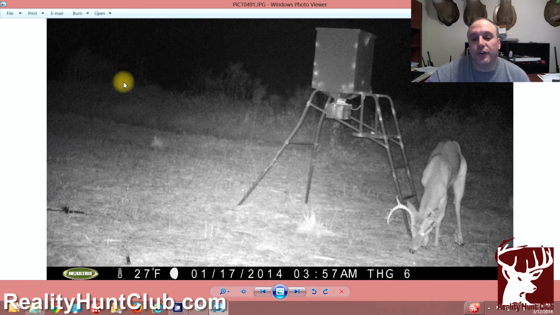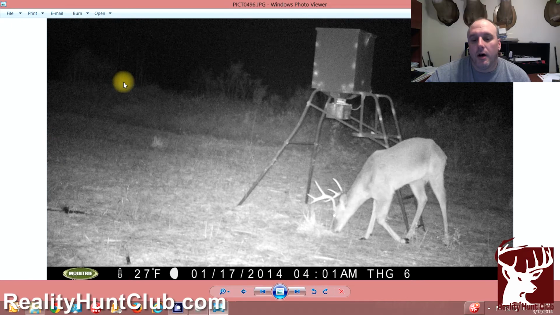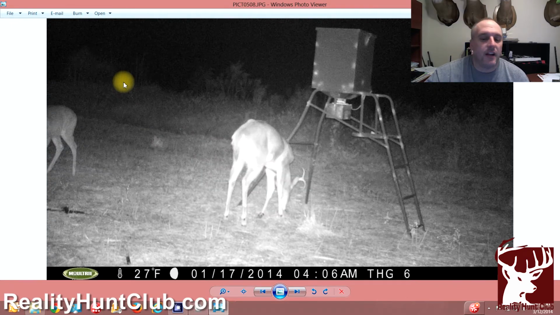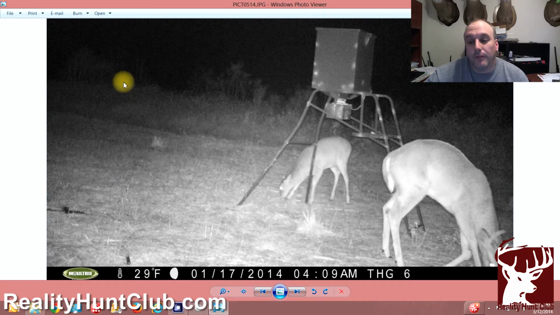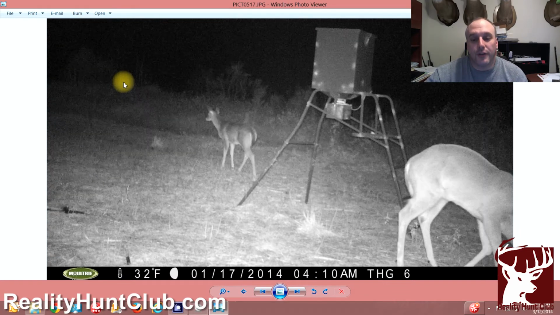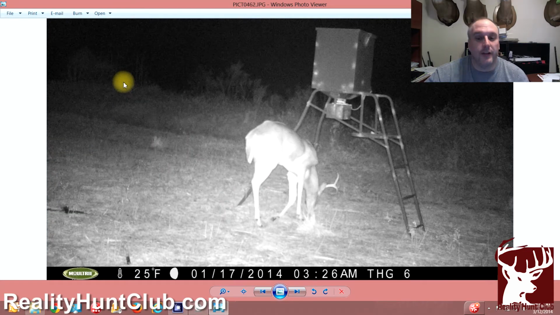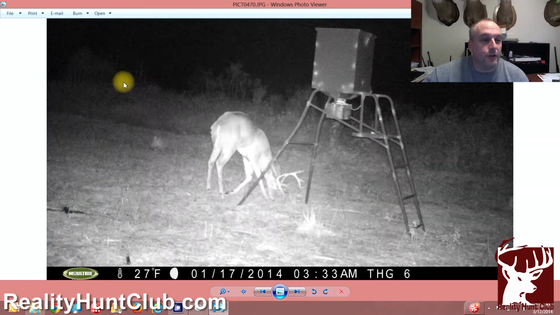Now, last year's three-legged buck, we had a club member harvest him, and he was 4.5 years old, and he was kind of a weird rack deer. But we were excited to get one three-legged deer off the club, and all of a sudden, next thing you know, we have another three-legged deer. So that's just how it goes.